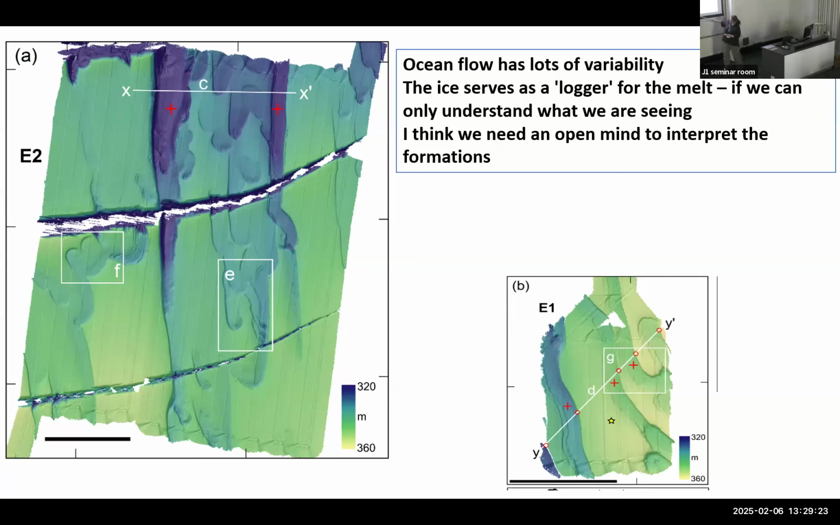But these are so sharp, and it's like 10-meter melt, and regardless of what process you have, if you melt 10 meters of ice, that's going to take some time, and the water does move. You have tides, you have everything. So it's really hard to think of a process that could create such a sharp step here if it's not a combination of ice shape and water flow.